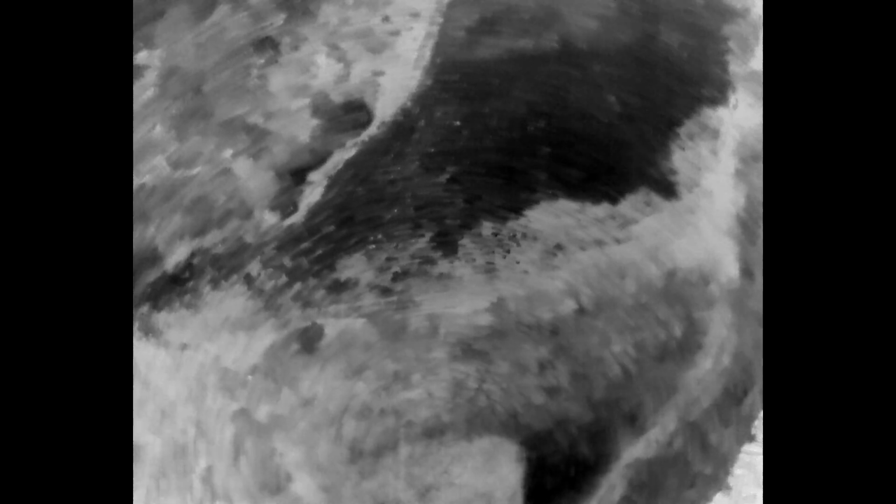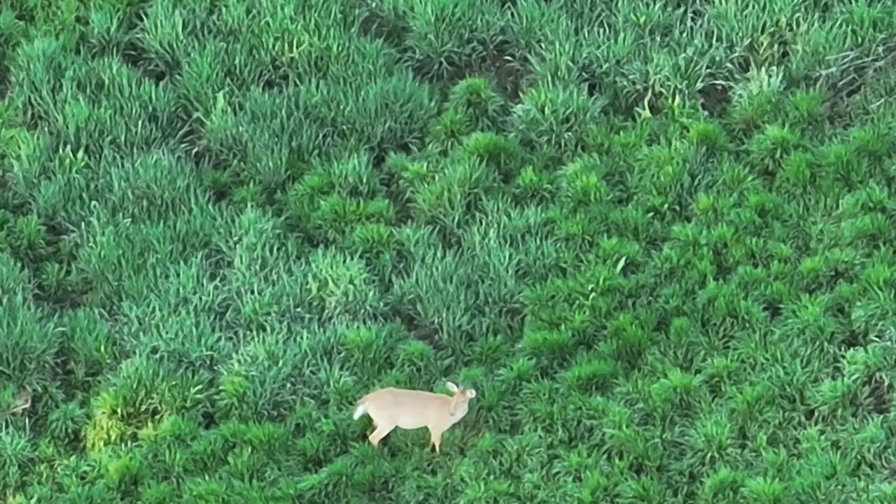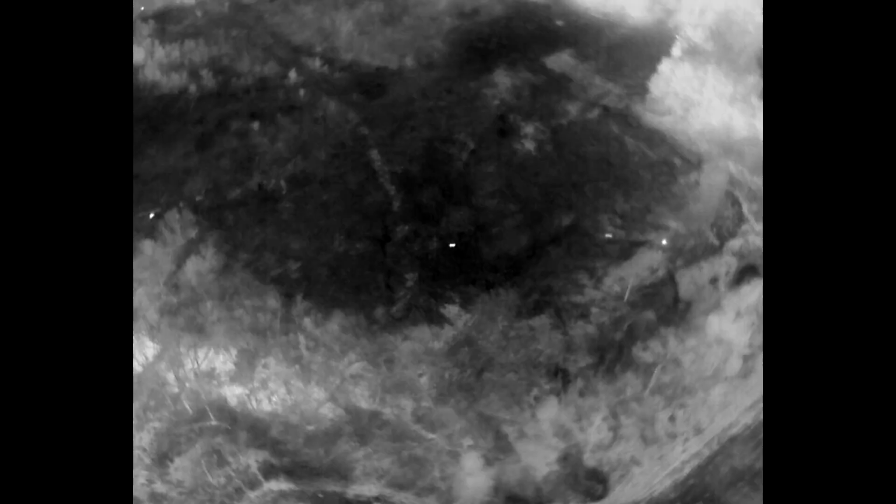Processing deer with a Mavic 3T. I constantly talk about the IR mode. It is what finds the deer. I probably could find some deer flying lower, using a lot more battery, but the IR makes it not easy, but easier, let's say. This deer's got some nice sun on it, pretty nice looking animal, all by his or herself. There were some others off to the right.